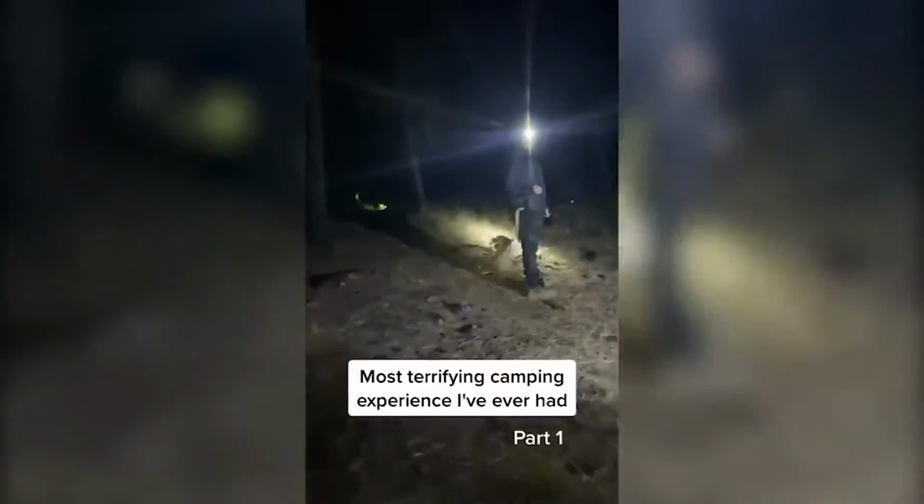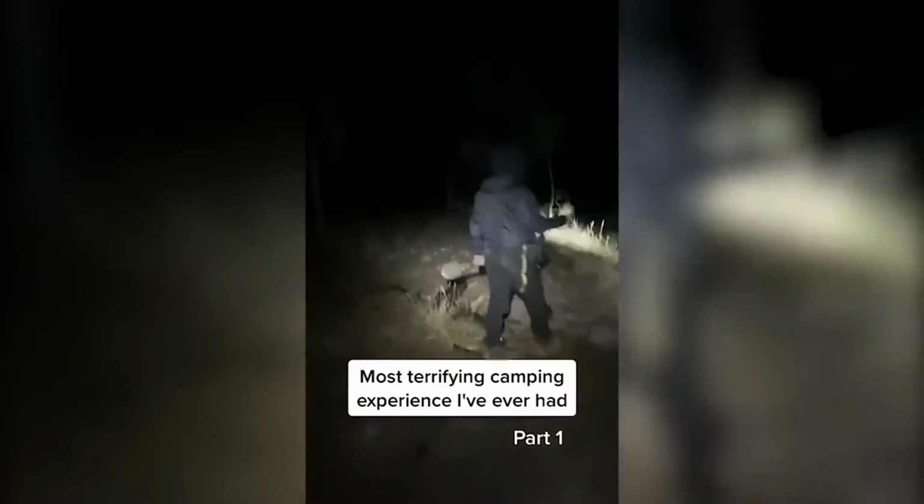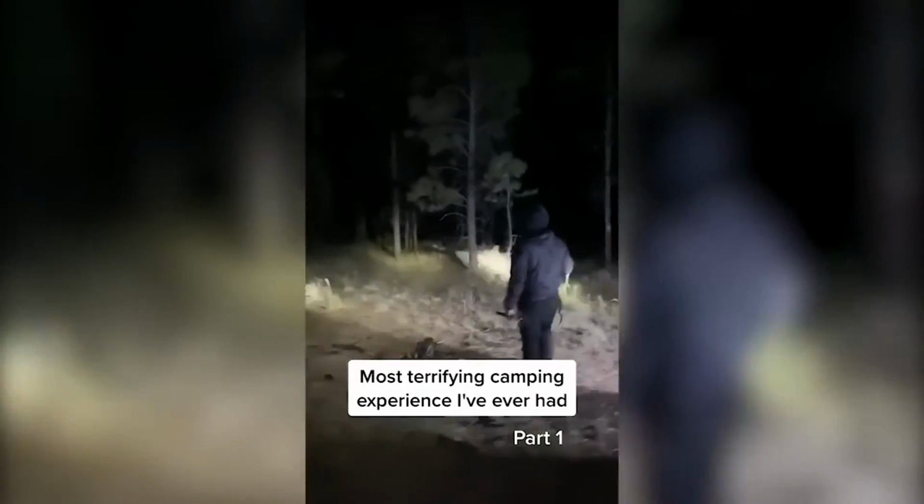Let us set the scene. A group of friends venture off on a camping expedition, setting up camp in the middle of nowhere. The site is surrounded by a large forest and is extremely isolated. What started off as a fun night away turns into something way more sinister when a series of blood-curdling screams begin to pierce the still night air.